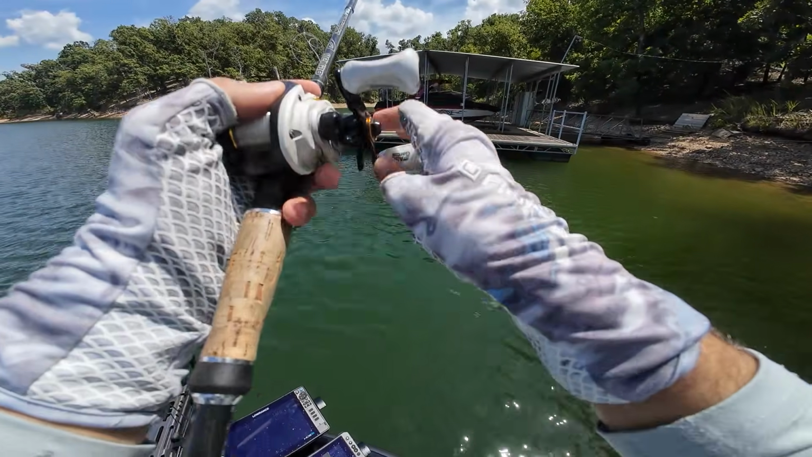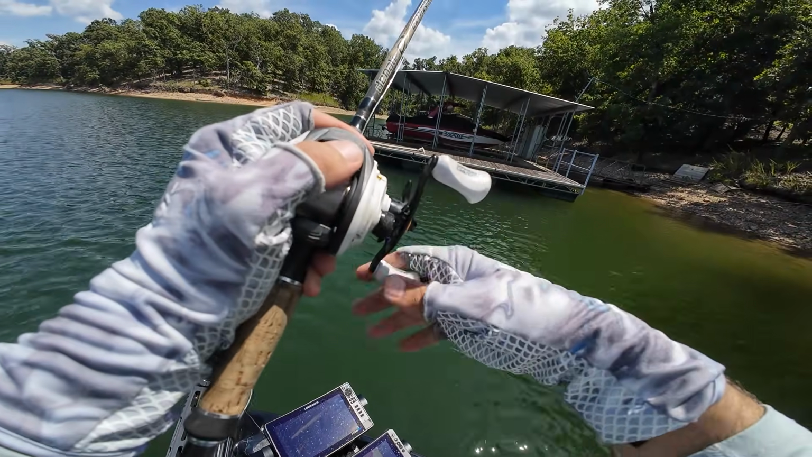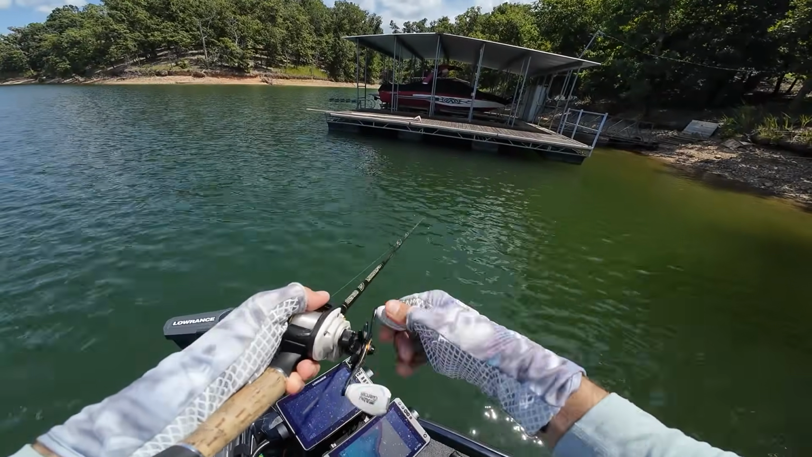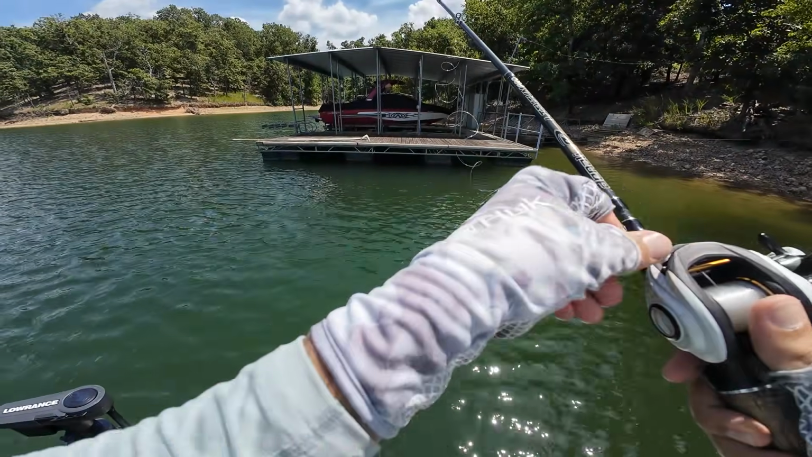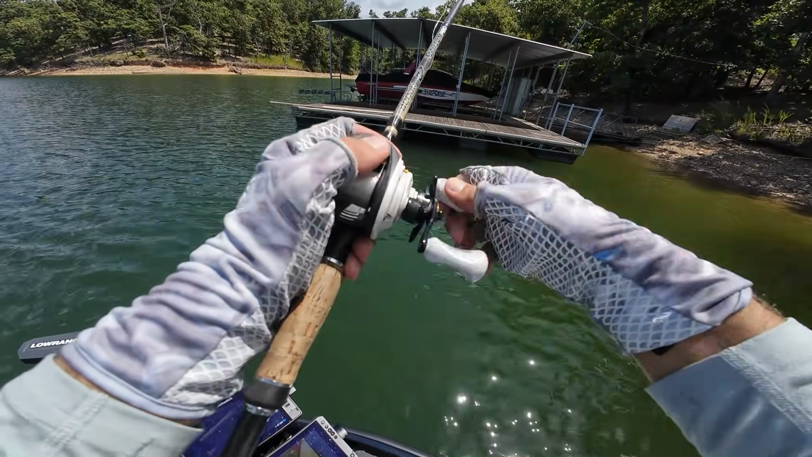This is a great pattern in August, and I've caught some really nice fish over the years on Beaver, fishing a jig around boat docks, same as Table Rock and a few other lakes. So this is definitely a pattern that can hold them. And the fact that we haven't had any big bites offshore, or even a keeper bite offshore, makes me feel like this is probably where the majority of the better quality fish are at the moment.